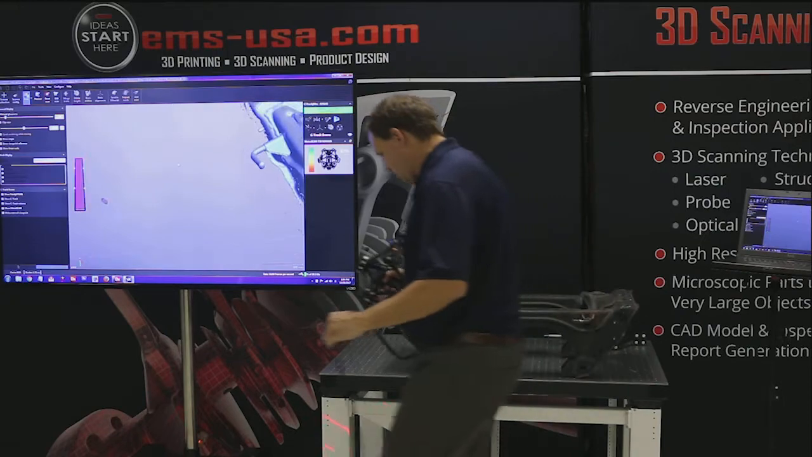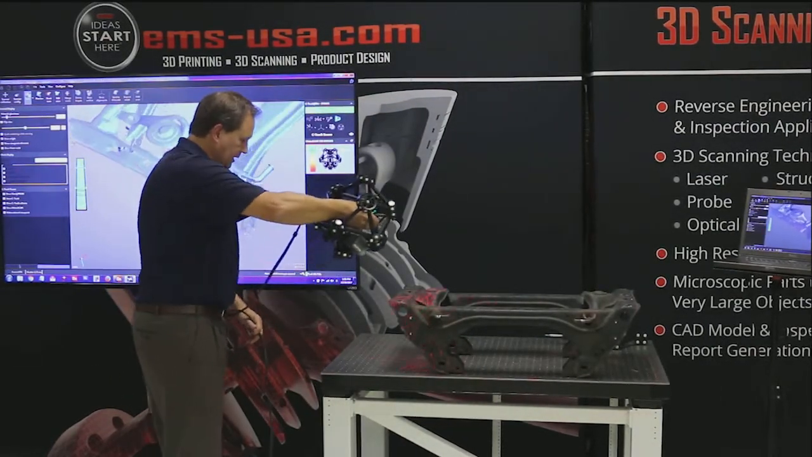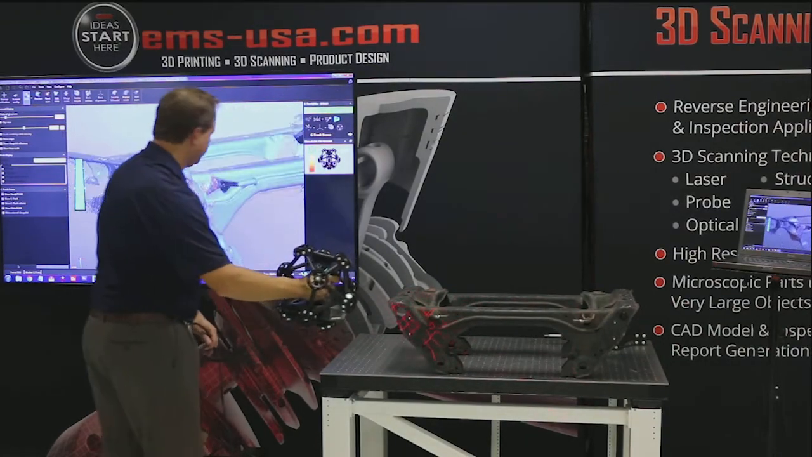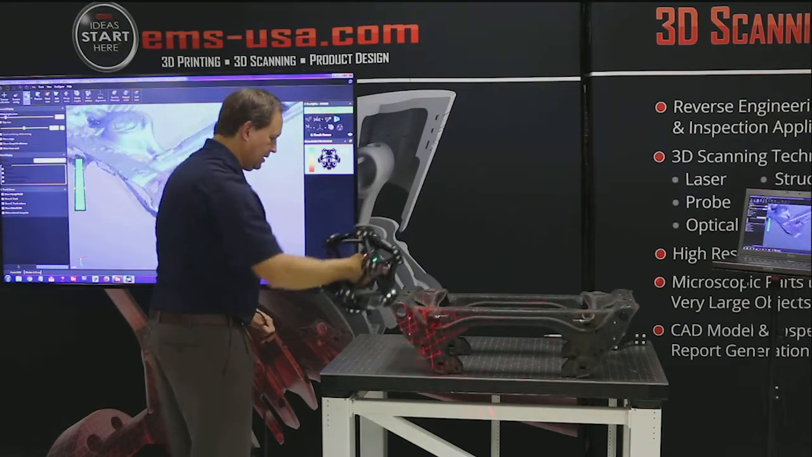Okay, but I can start and stop anywhere. I can walk over here and continue scanning. So that's really the nice thing. Basically anything in this volume I can scan. So I can go wherever I need to go to scan this.